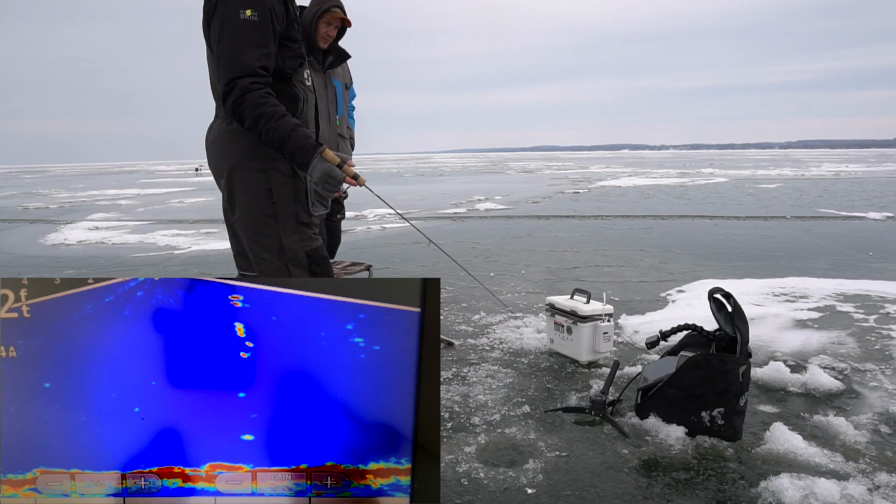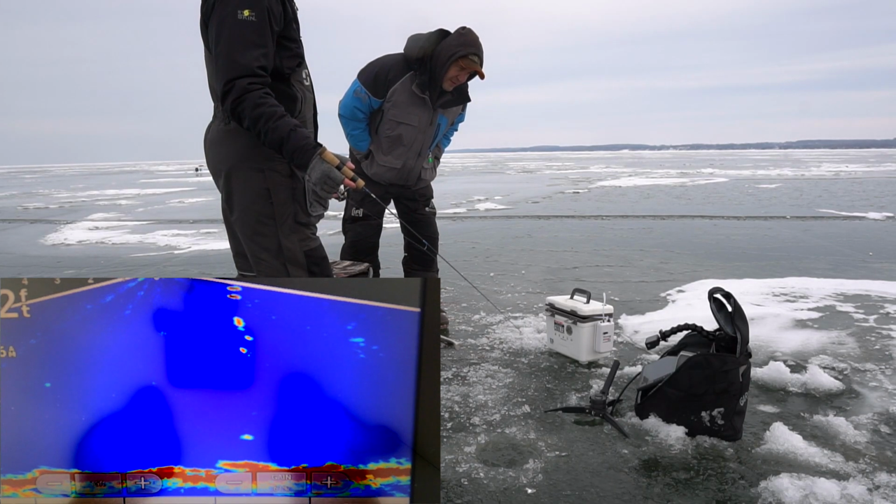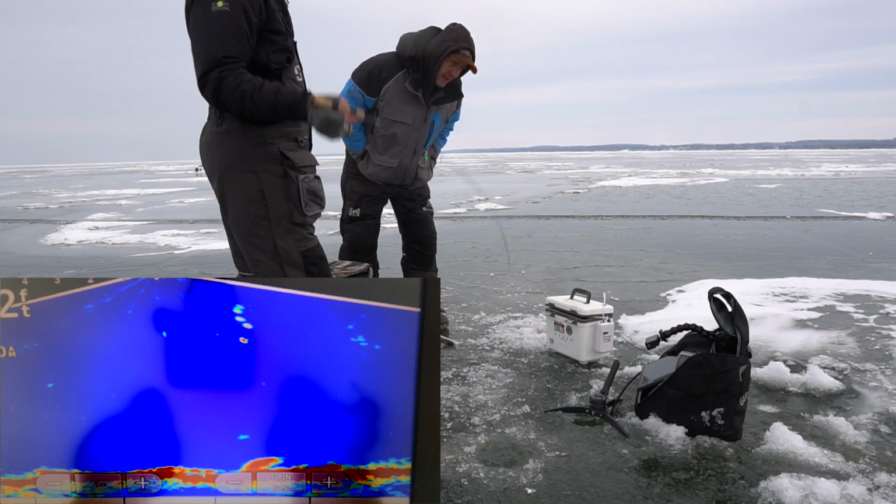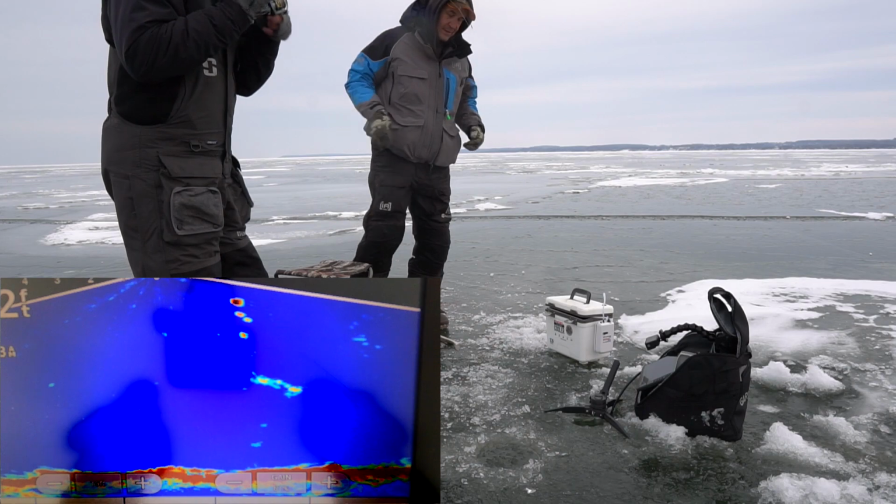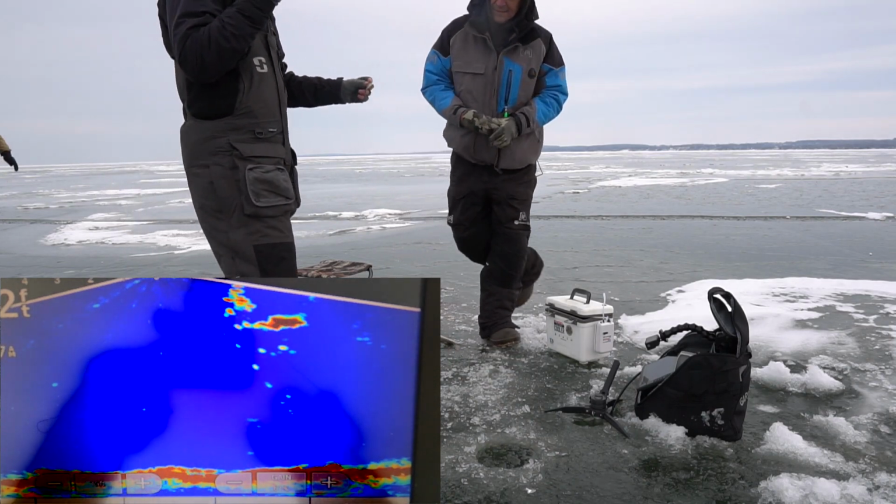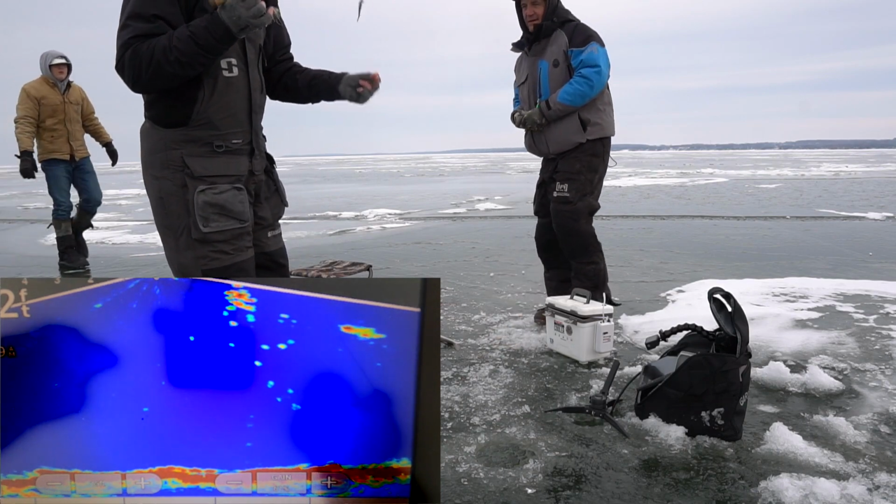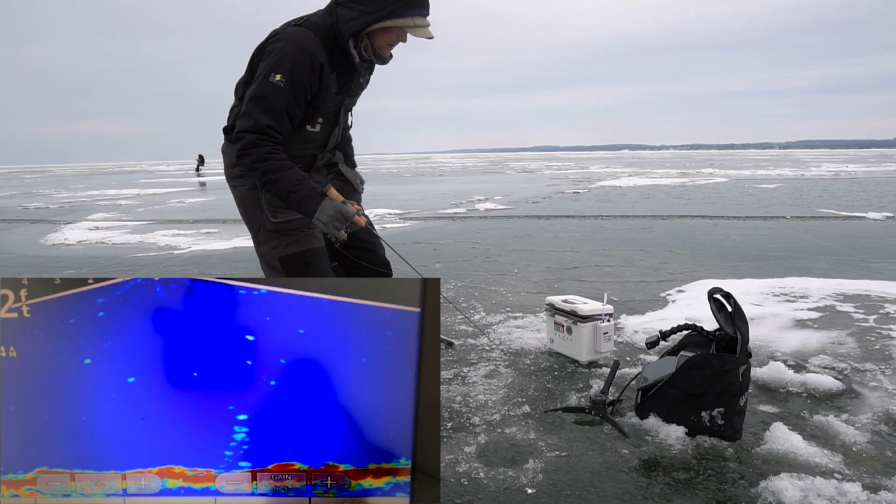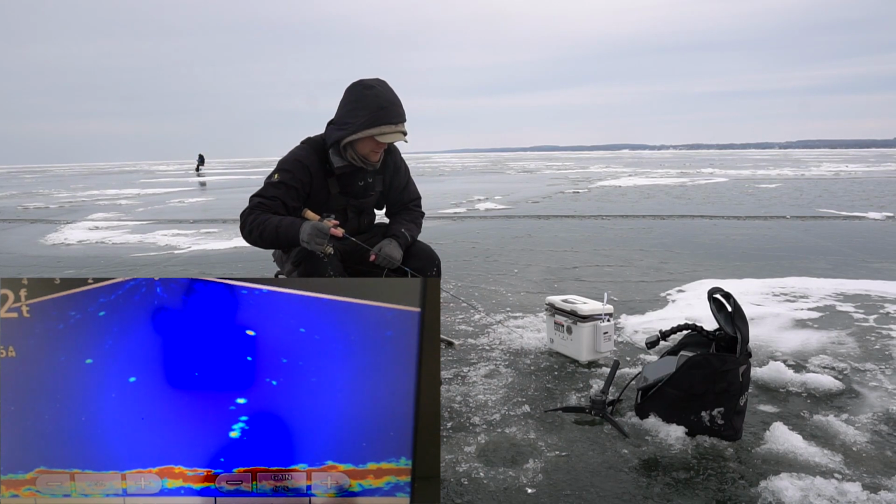Oh, this might be a ticket. I caught one right away on a slider. And I lost another one, a real nice one. Pay attention, there's fish here.